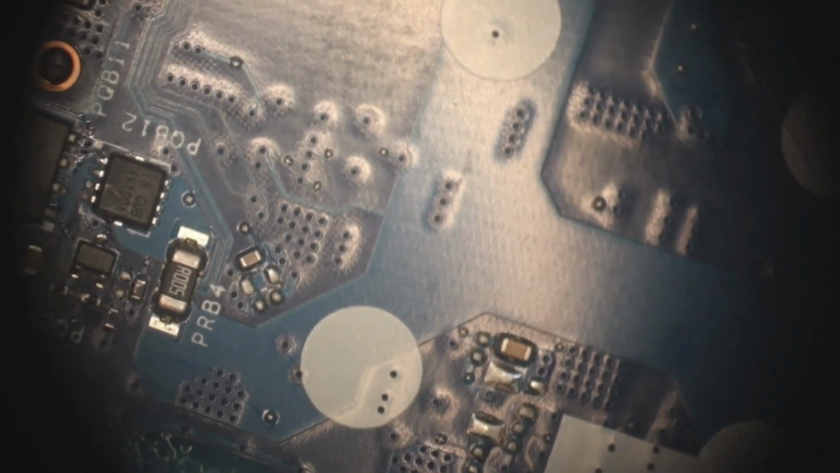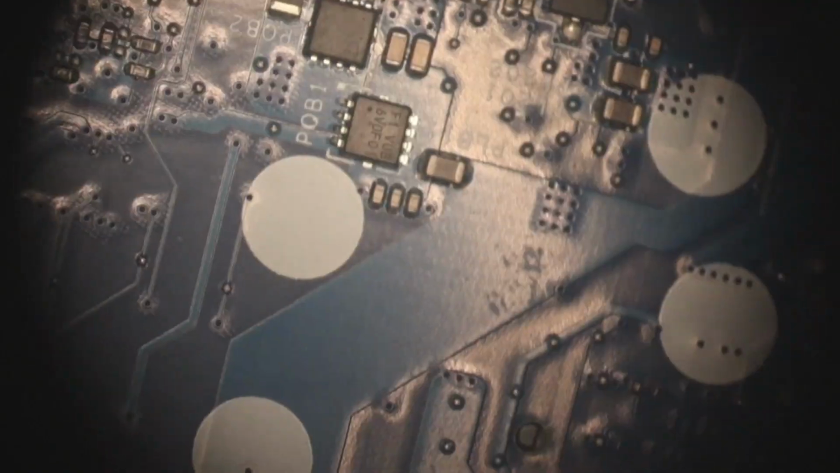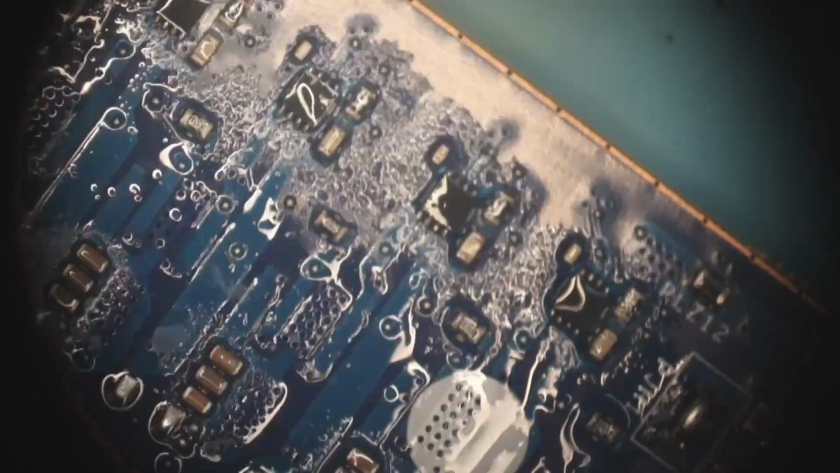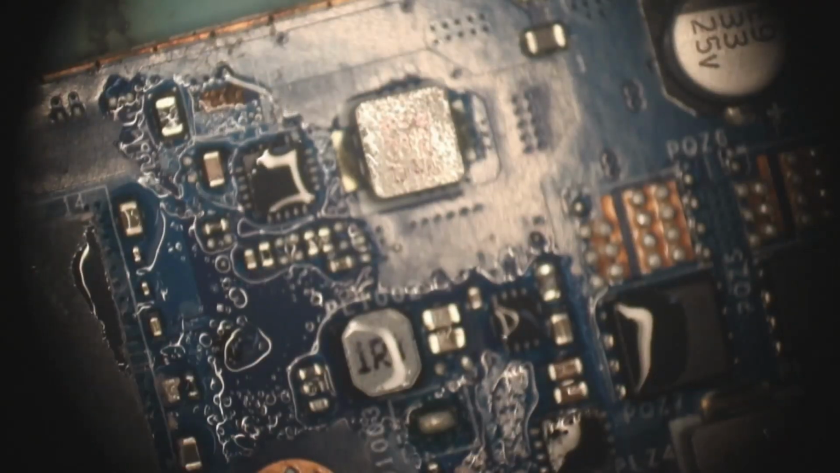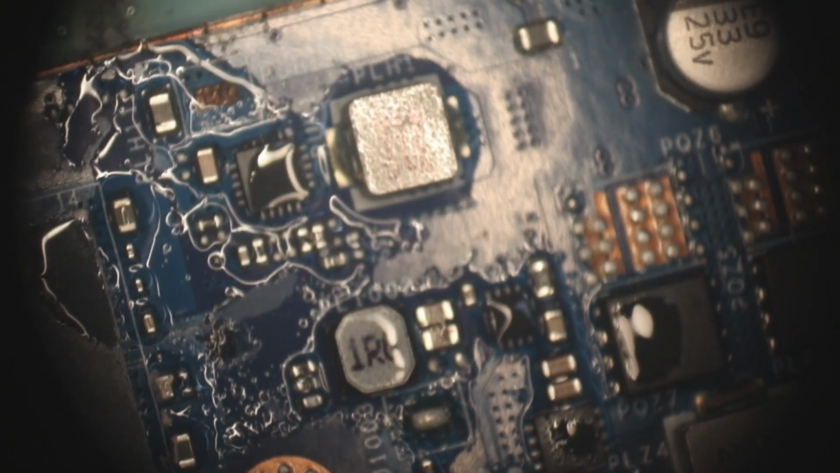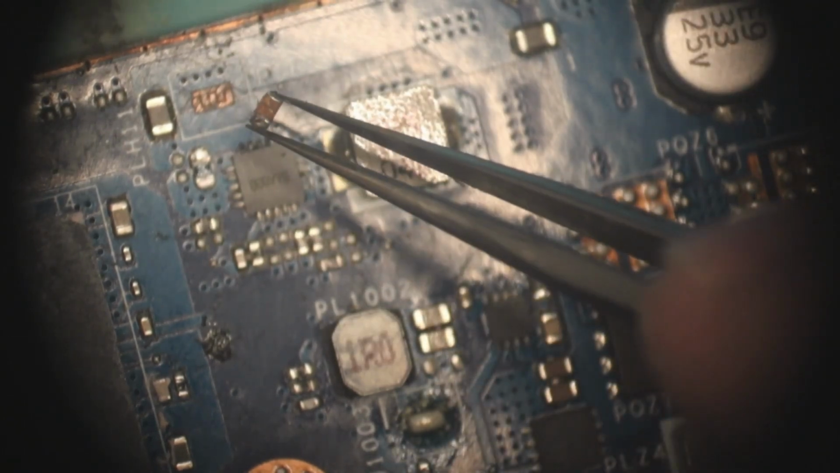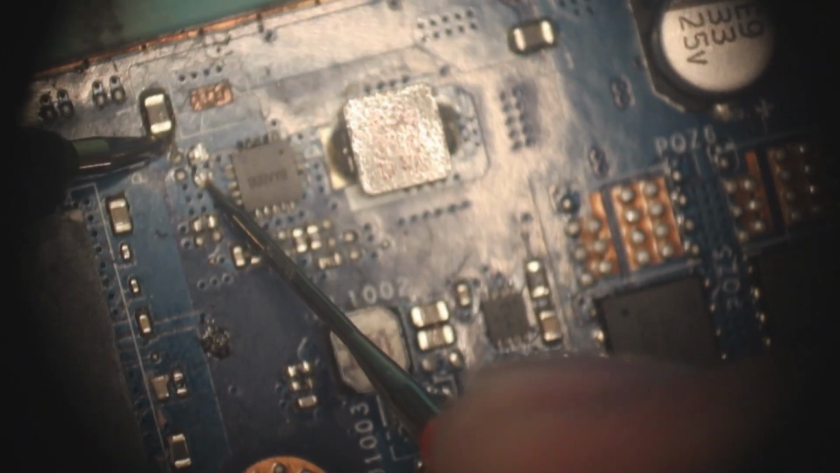Let's figure out what's shorting to ground. I think something else must be getting hot somewhere. Oh, would you look at that? It's a sneaky little cap just next to the regulator. I'm going to quickly pop that off. Oh wow, poor little guy's cracked under the pressure. Rest in peace. Quickly measure that again, and the short is gone.